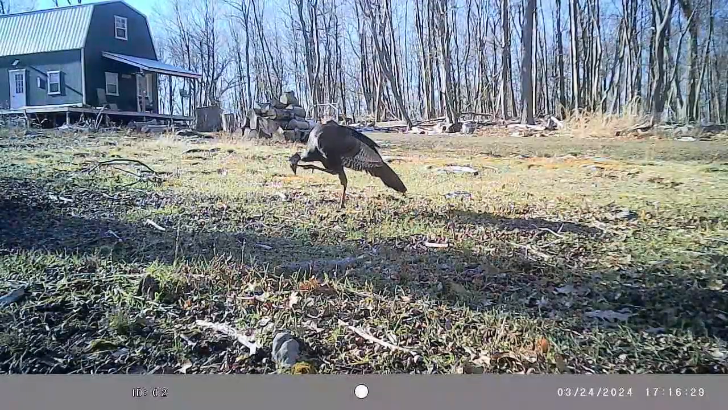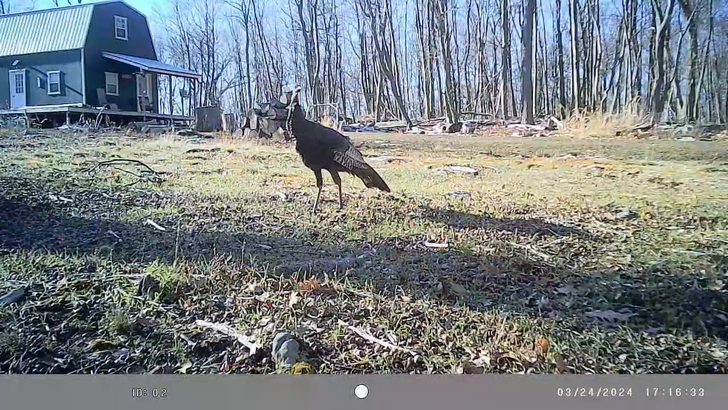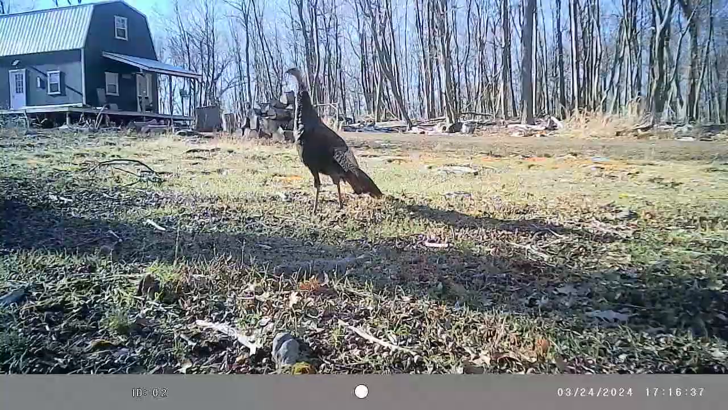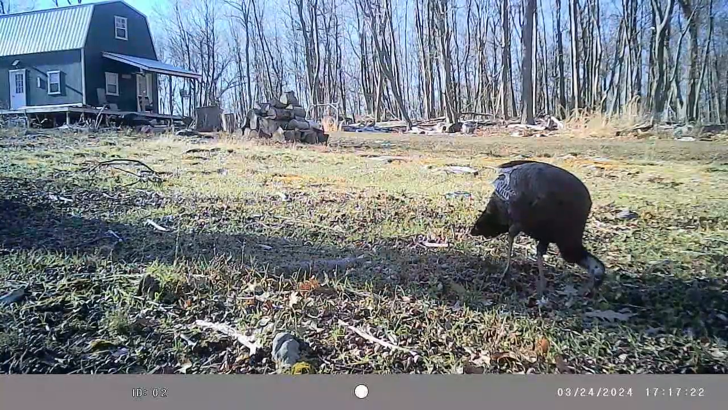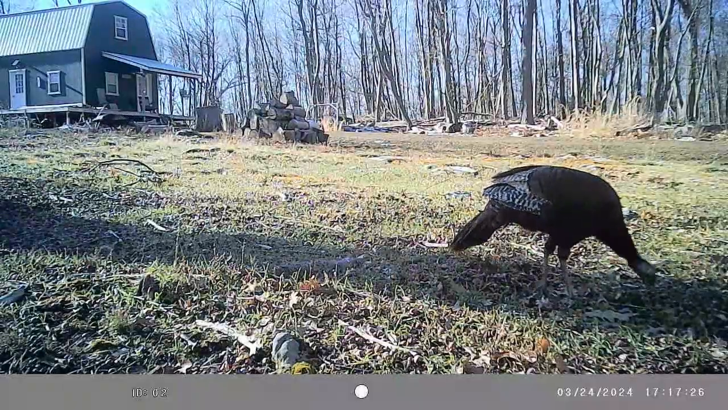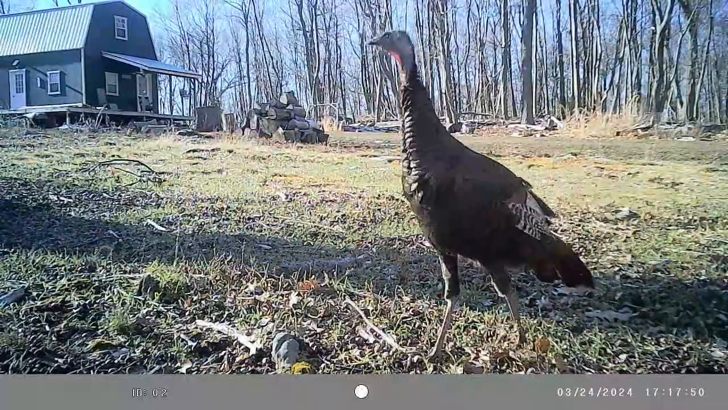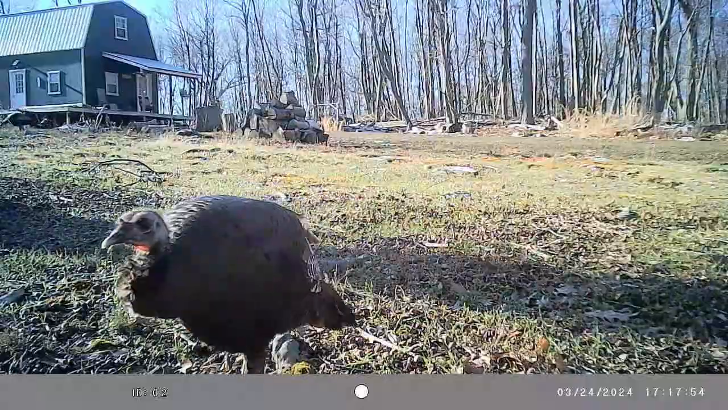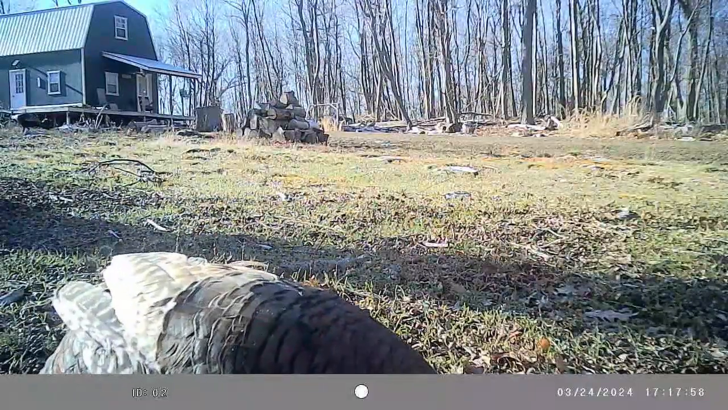And I kind of meant to go hunting here the last couple of days because spring gobbler season is in, but it's been rainy and hasn't been real favorable weather to get out, and I've been too busy to actually go, really. Well, we got a nice little flock in here hanging out on this 24th of March.